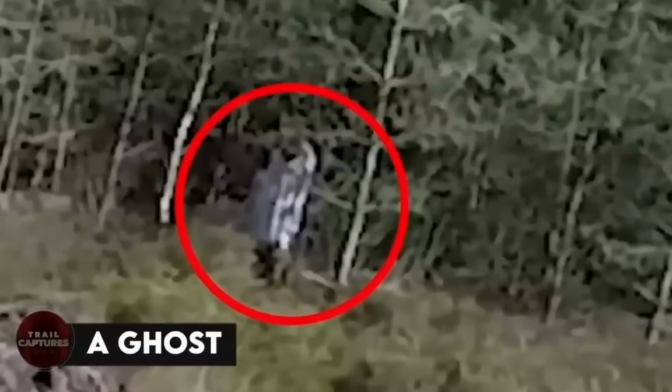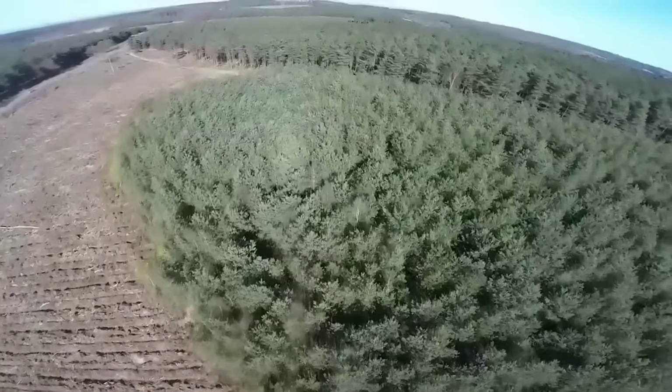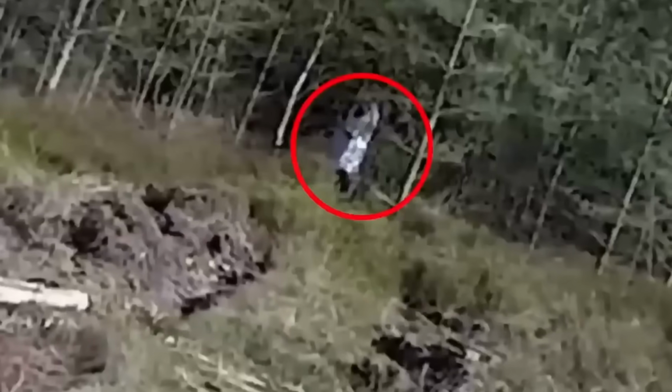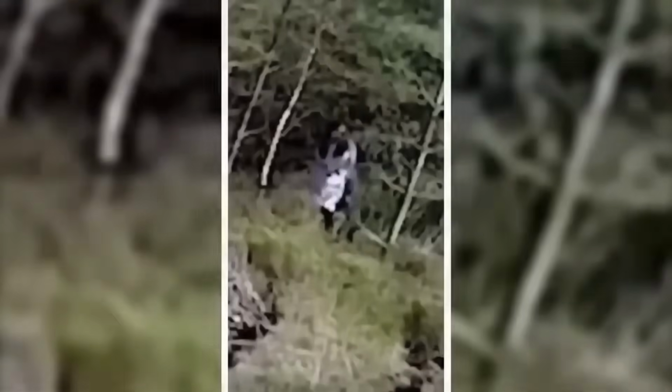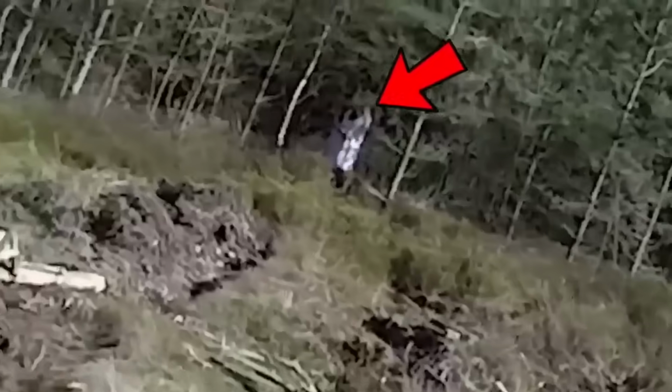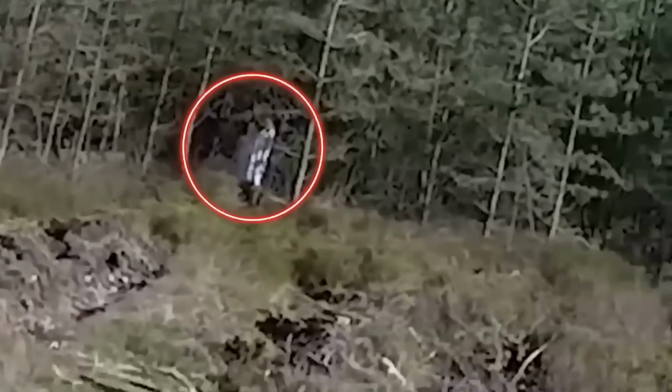A ghost. Many people believe that Cannock Chase is the most haunted town in the UK due to the numerous reports of paranormal events that have occurred over the years. However, there were still some doubts until a video surfaced online featuring a girl in a white dress standing in the forest. It was later discovered that she was actually a black-eyed girl in a school uniform. The eerie footage was captured by a drone and quickly became viral, leaving millions of people, especially those residing in the vicinity, feeling uneasy.